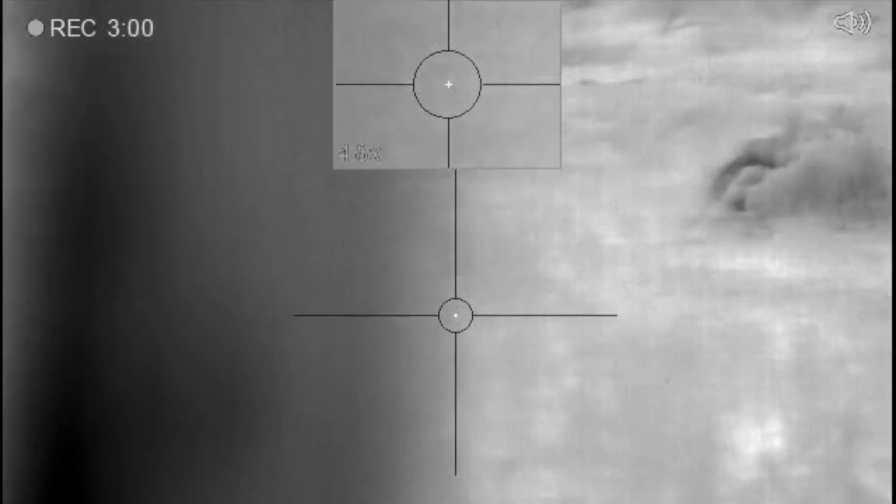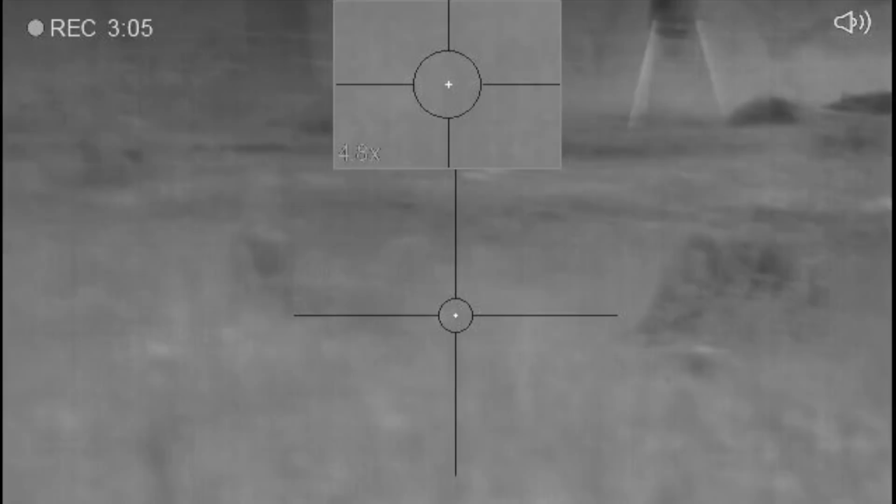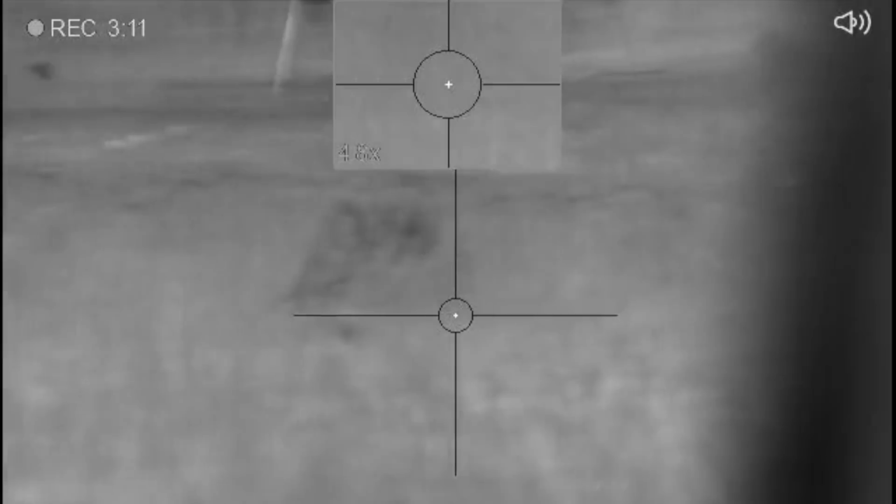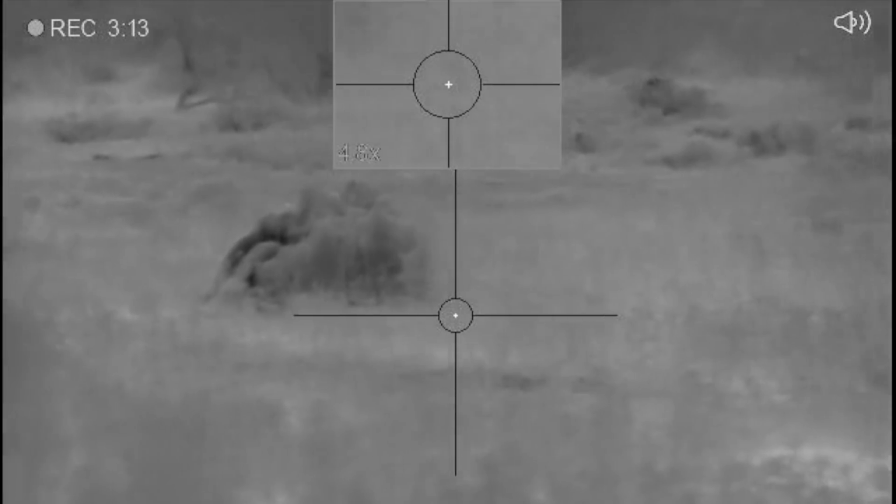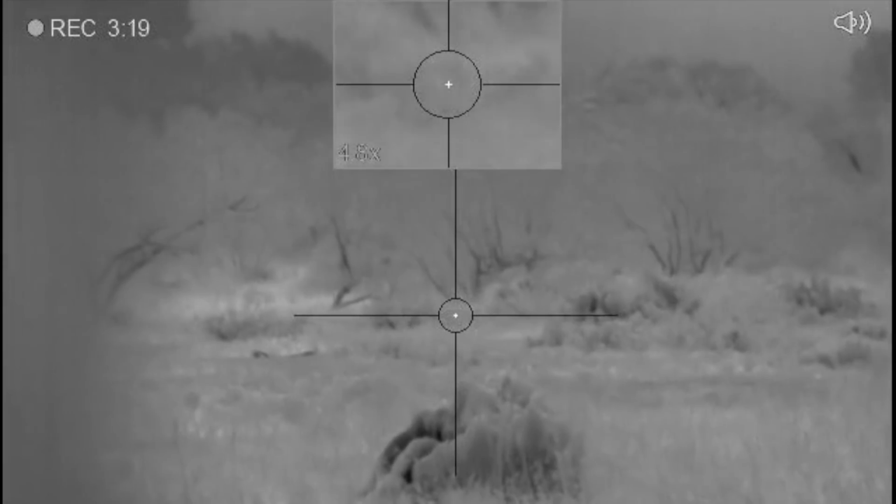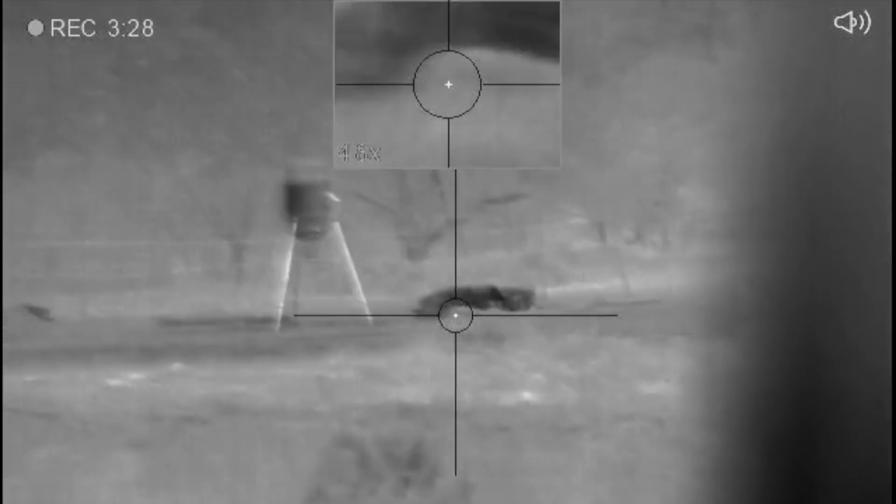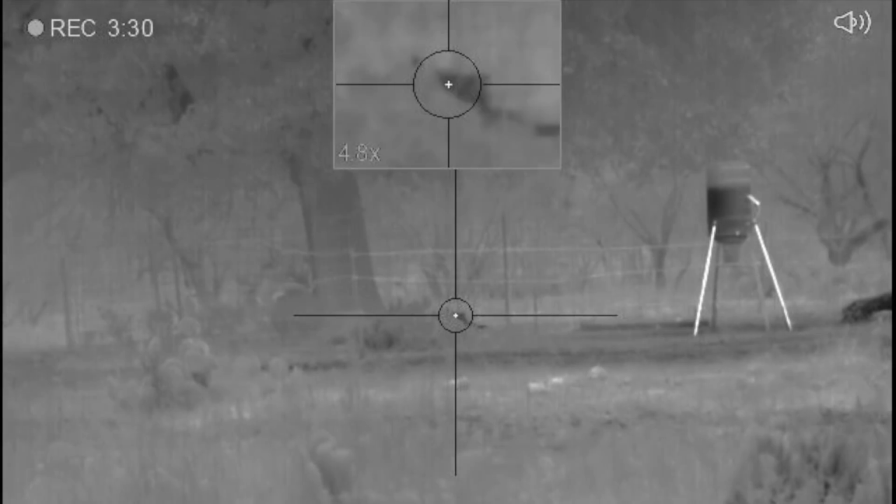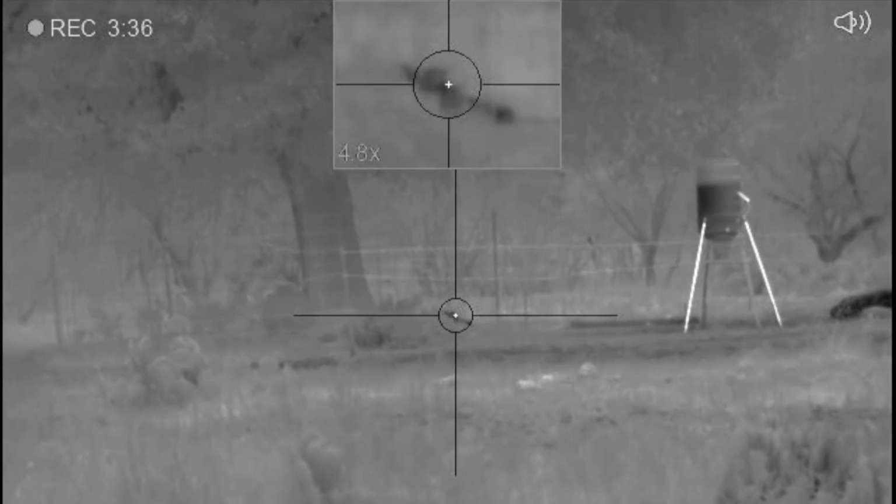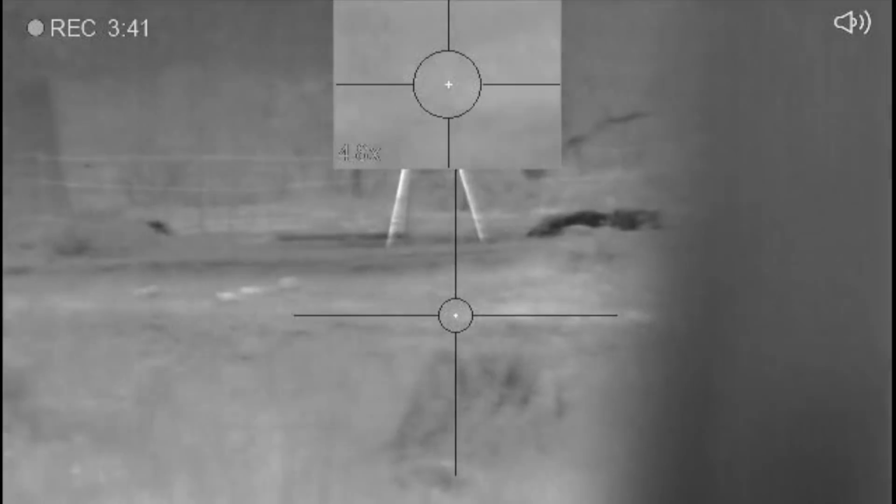I got mine. You got yours. Well, we got 3. I got the little one running. Did you get it too? He ain't getting up now. We both hit it. Hang on, I gotta get that other one over. I'm gonna get that one flopping back there. Not no more.